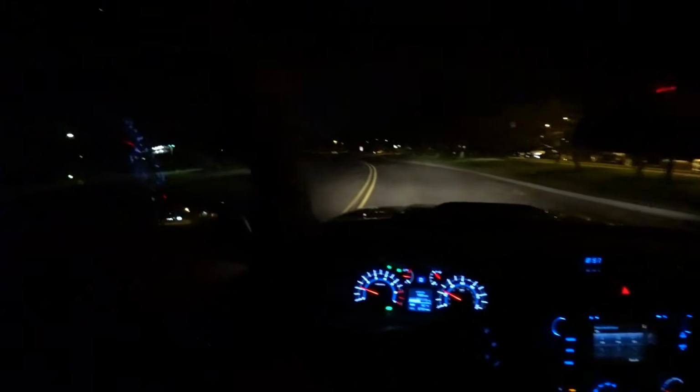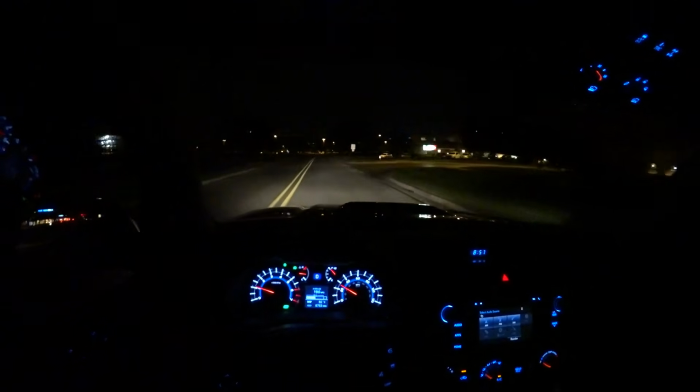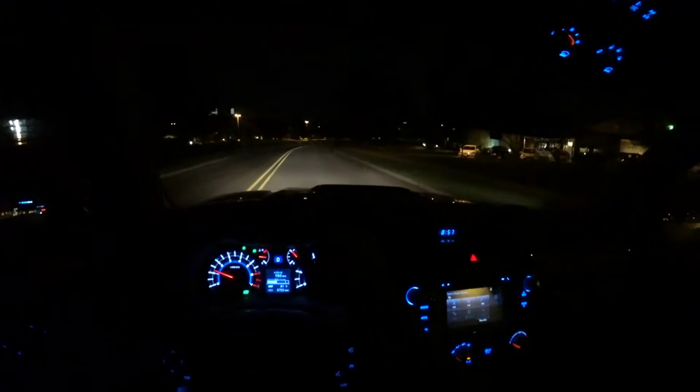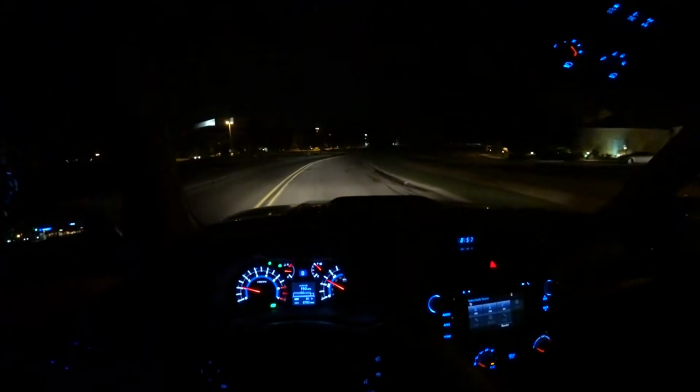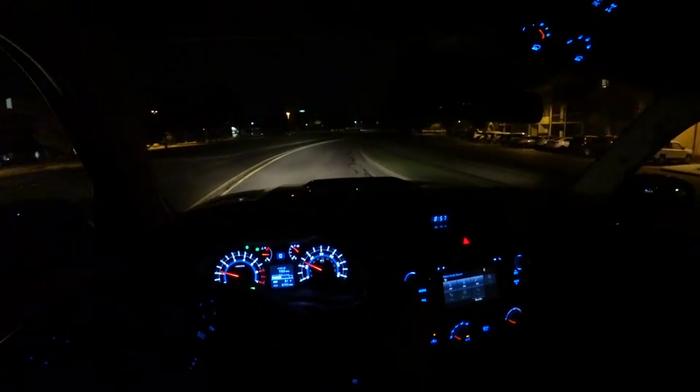Yeah, nice truck. Is it worth 40 grand? I don't know. I'm going to leave that up to you guys. MSRP on this, I think, is around 37.3, I believe. Don't quote me on that. I'll put the final details in the description, but it's around 37 to 40.